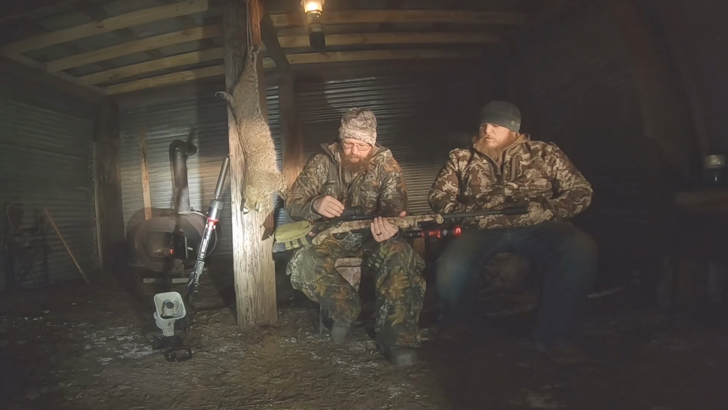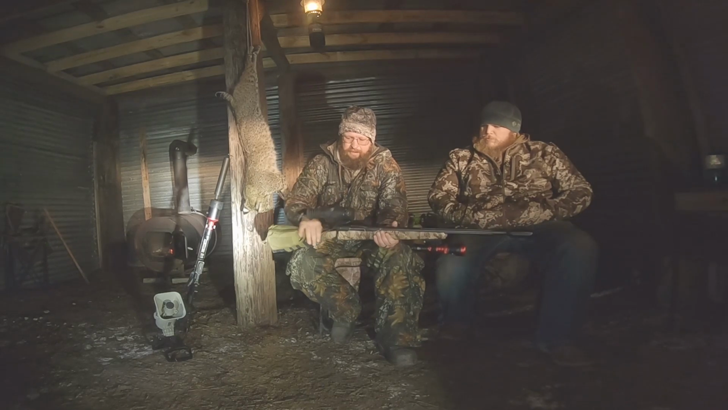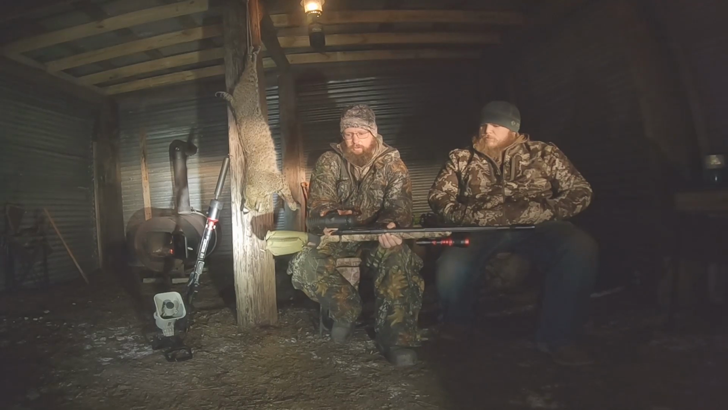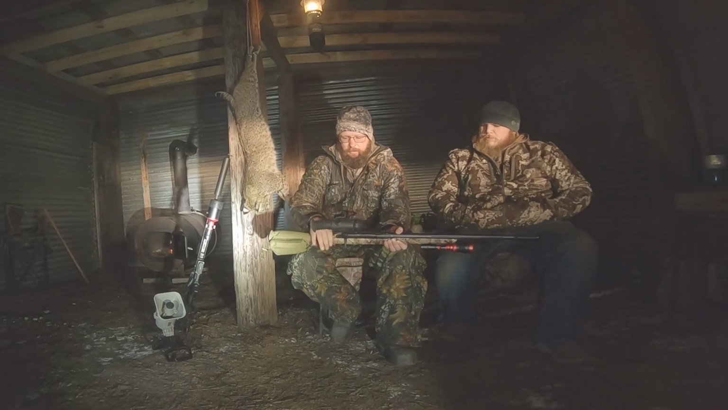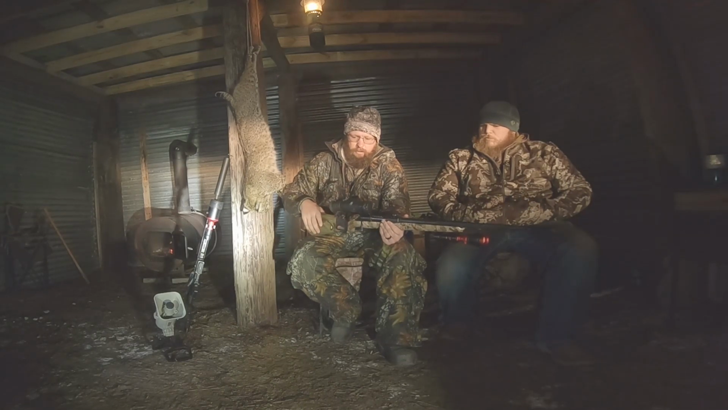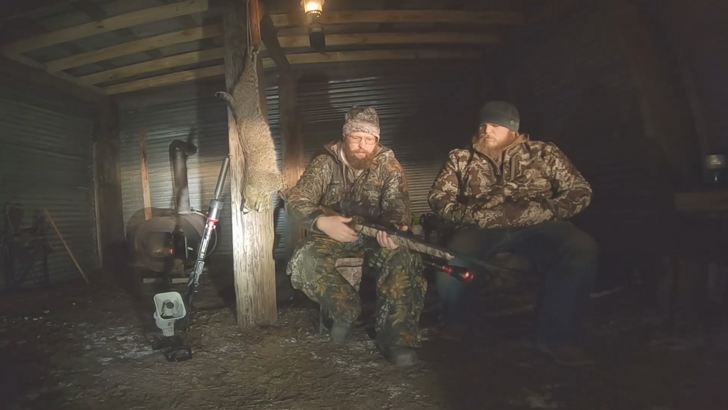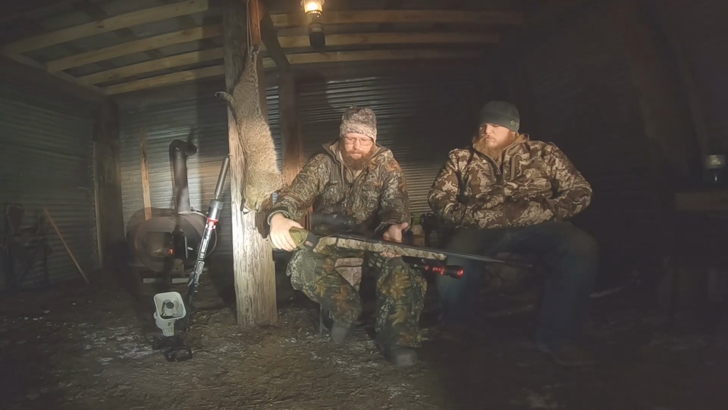Do you want to go over some of the little things about that scope that's different than our older 2Ks? Yeah, it's a lot smaller. It's designed for putting on ARs. It's real short. If you take the eyepiece off, it ends right there. The 4K Max goes back a little further. It'd probably be a lot better setup for a bolt gun, to be honest with you. But I figured it'd be lighter.